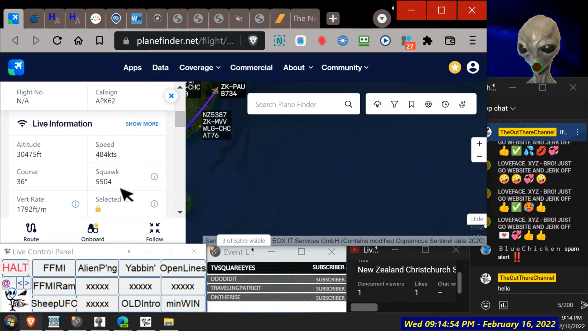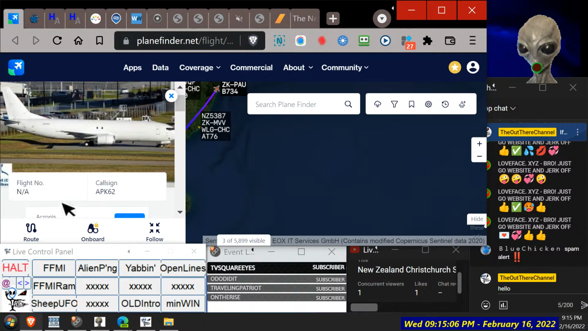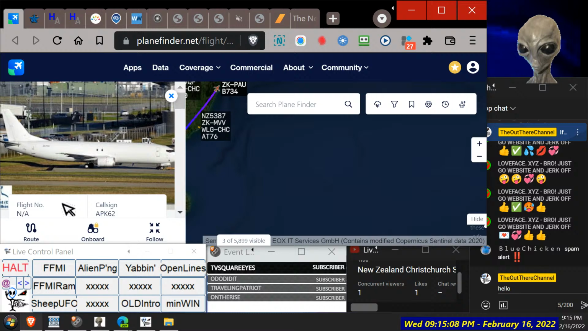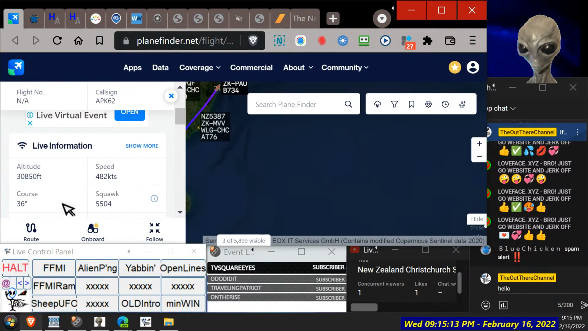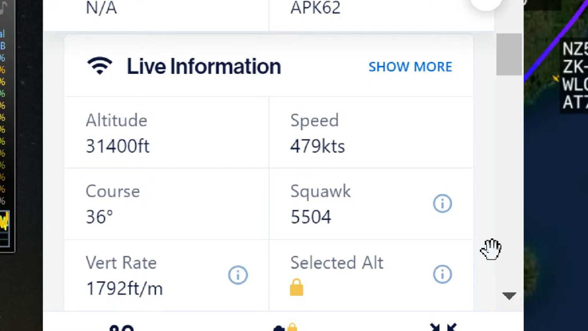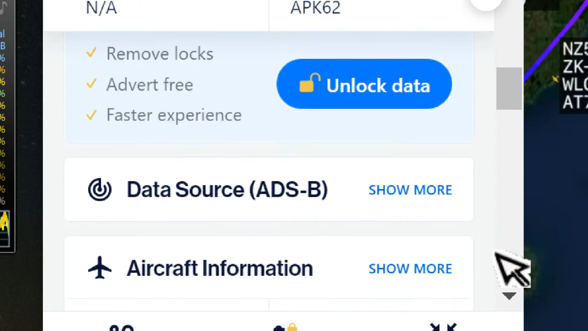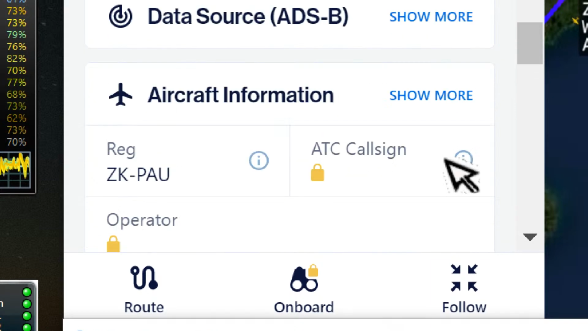Live virtual event. Never heard of it. Looks like someone's flying people around the sky, are they? Very strange. Almost looks like a secret spy plane, doesn't it? Live virtual event. I don't think that's what it's called. I think it's just what the program's called. 31,000 feet. Aircraft. All locked.